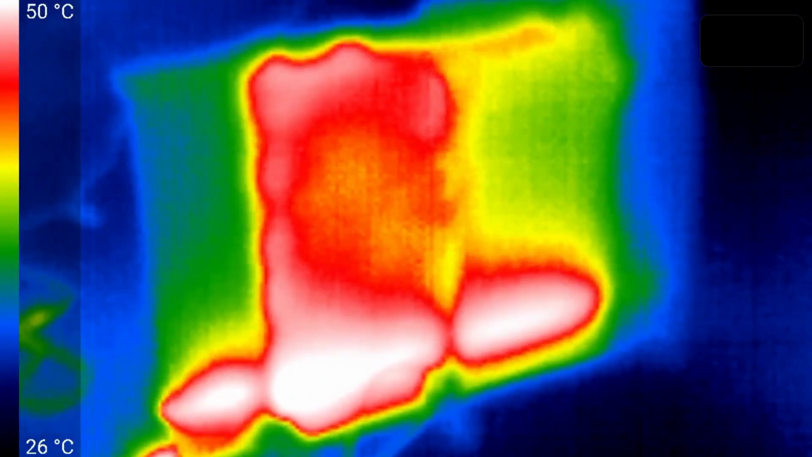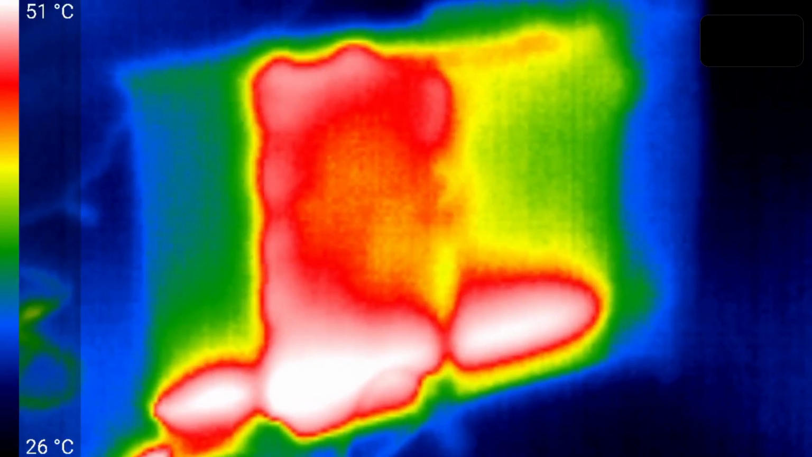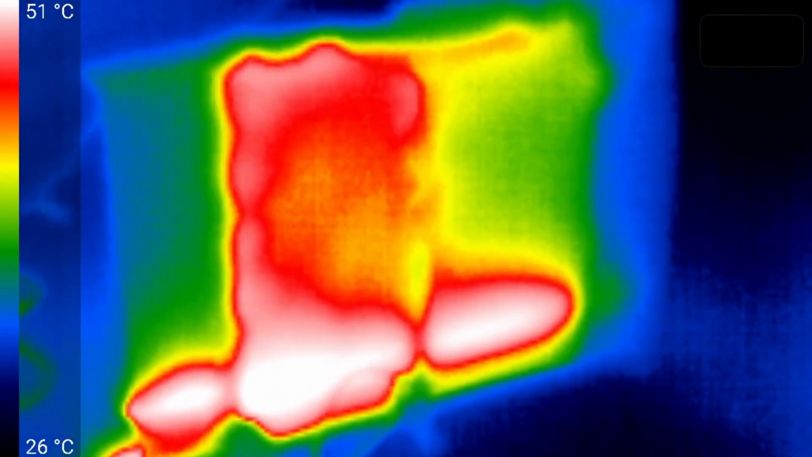So the smoke in our left wall segment is clearly carrying heat up the wall. I'm guessing it's brought the temperature up to about 45 Celsius. This is almost confirming now that the short has occurred either in the 2x4 in the middle or a bit to the left of it. Let's look at our cables.